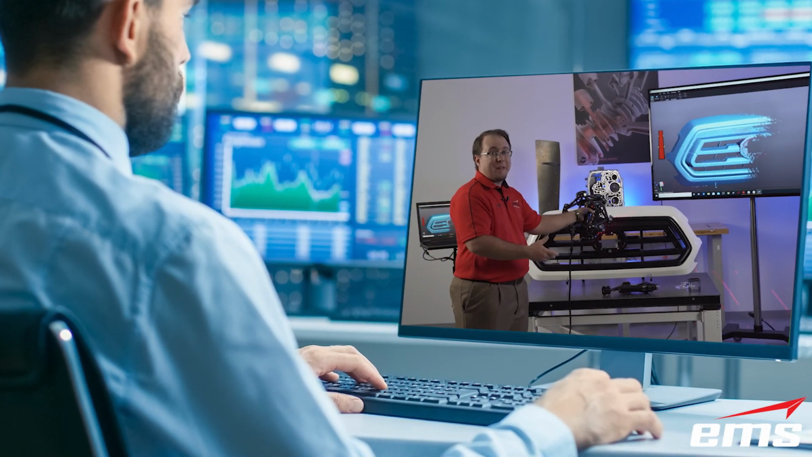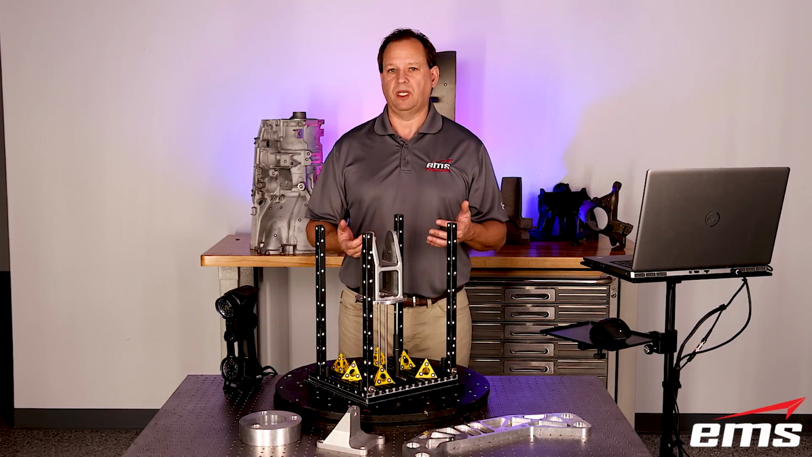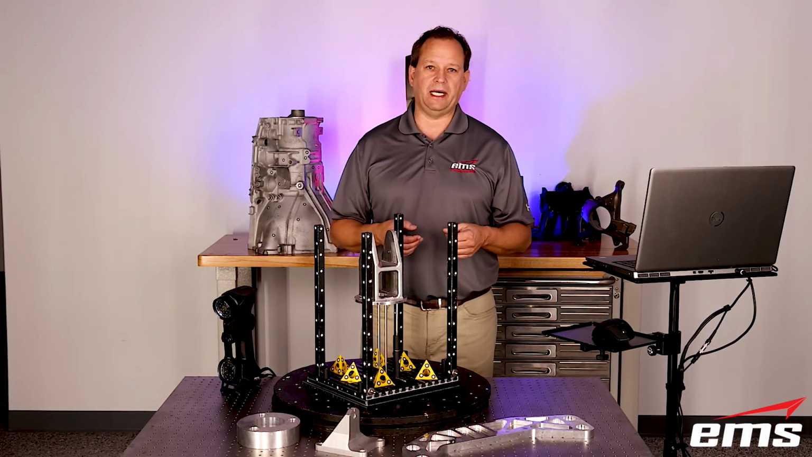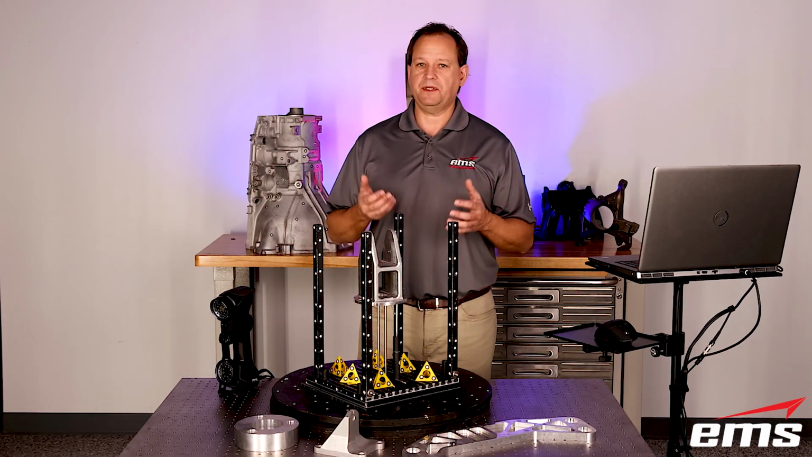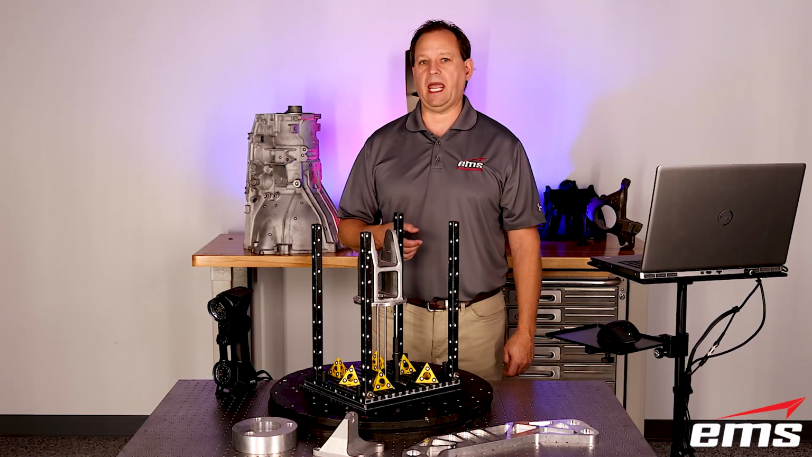So again, you're going to get good accuracy, you're going to get digital data that you can put into a database, and anybody can run this scanner. You can do the programming offline, and if you're doing any kind of quantity of parts, this may be a good alternative to a traditional CMM or taking hand measurements.